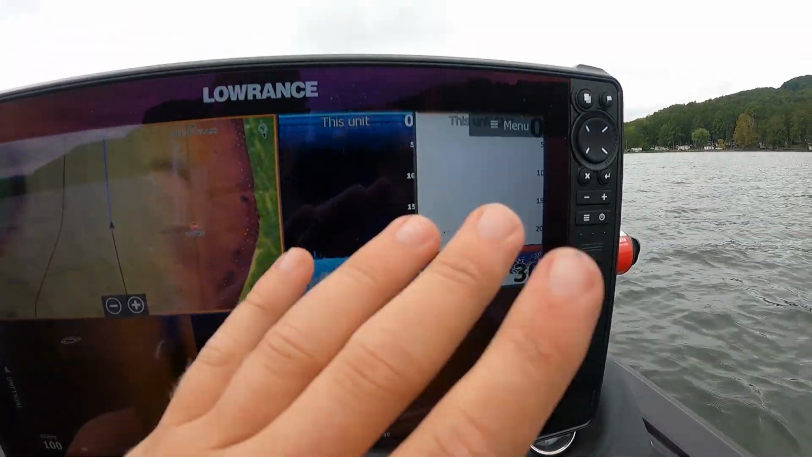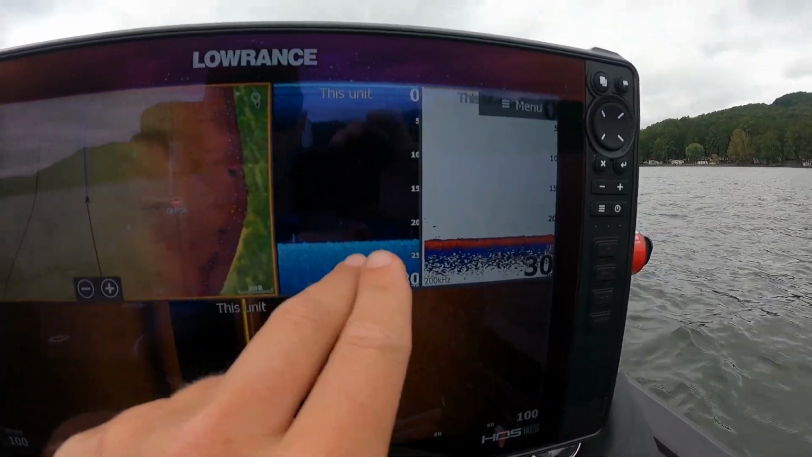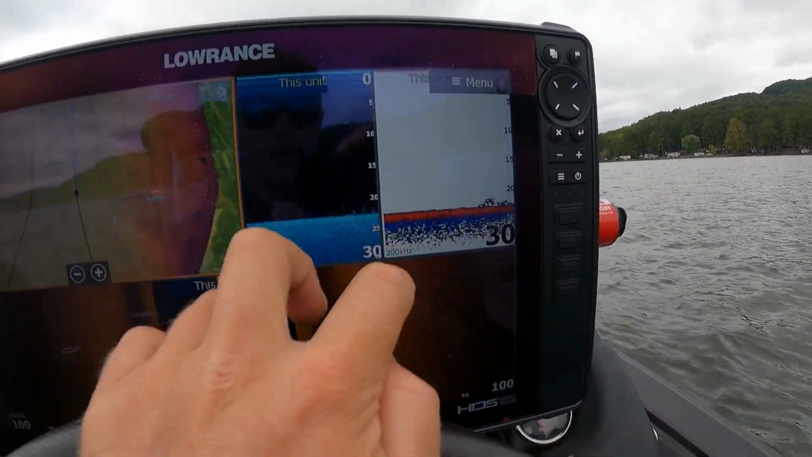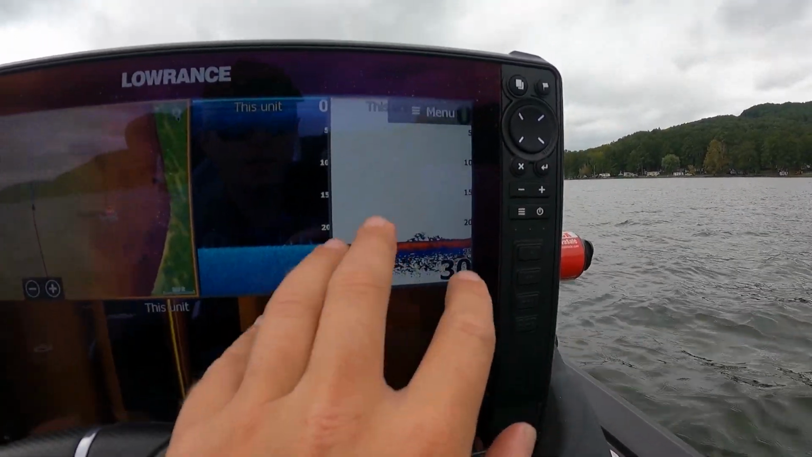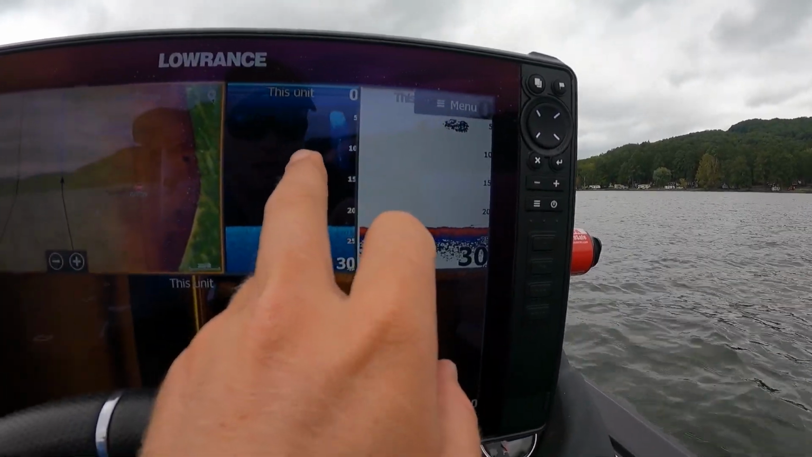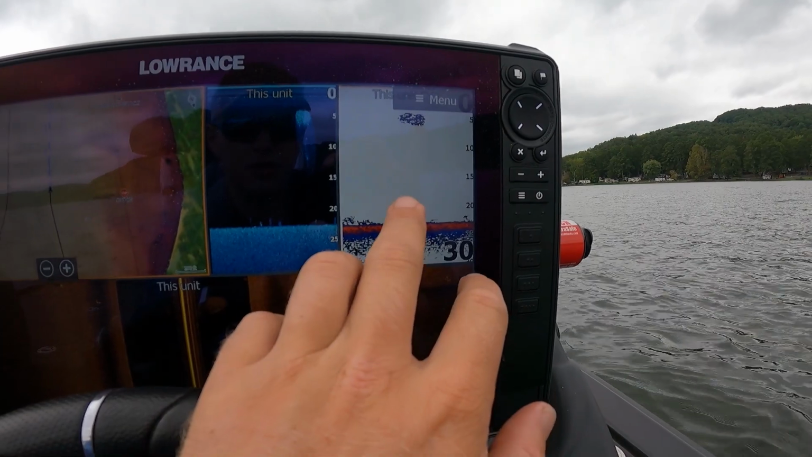My down imaging isn't nearly as important, but it is important. I really do rely on this a lot to locate fish. So I have that here, and I have my sonar here. Realistically, I could probably make my sonar a little smaller and make this a little bit bigger, because I do like my down imaging a hair more than the sonar.